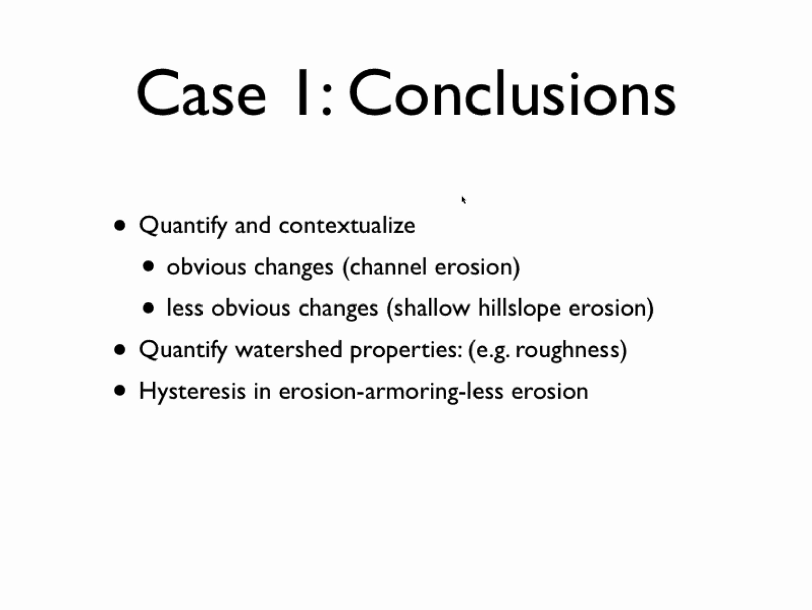And the overall point that we learned from the wildfire erosion work was that we see this hysteresis in erosion and then armoring. You can have a similar erosional driver of rainfall, but you just don't get as much erosion afterwards because the landscape has fundamentally changed.